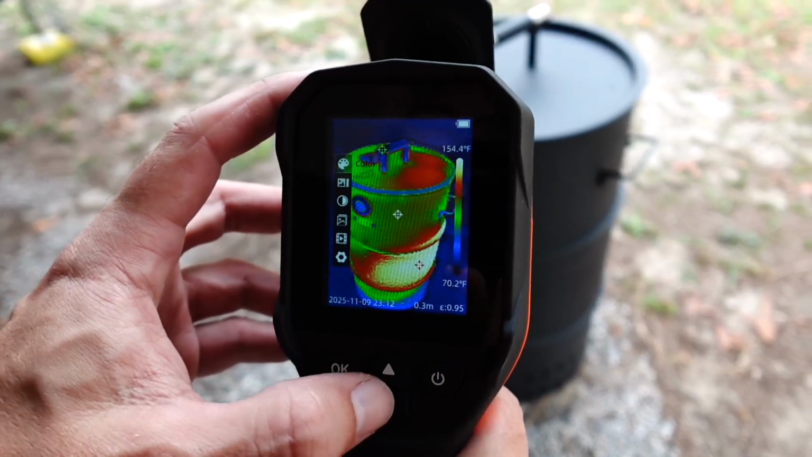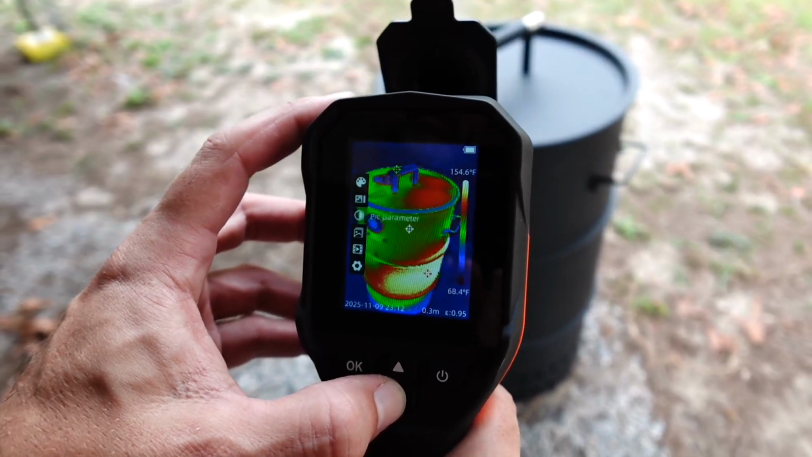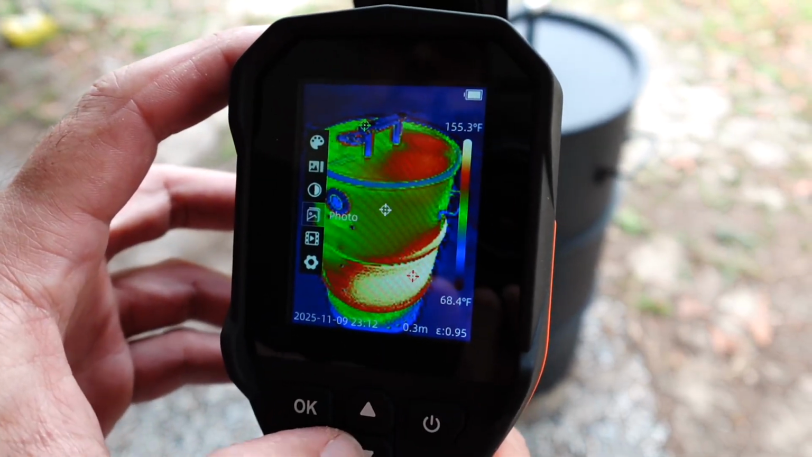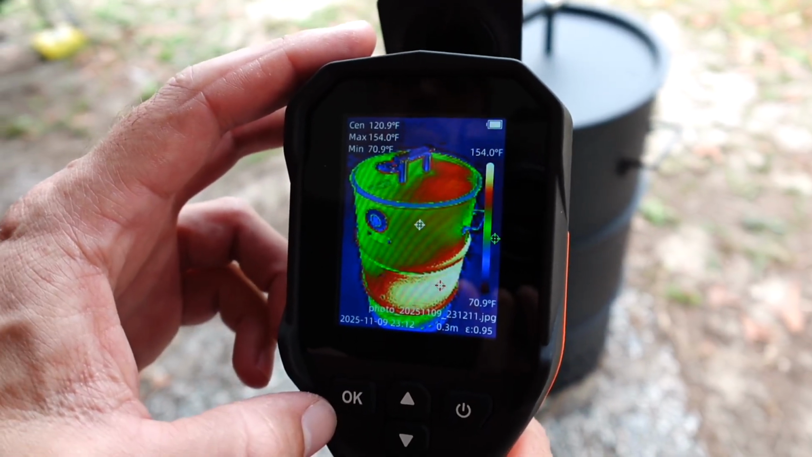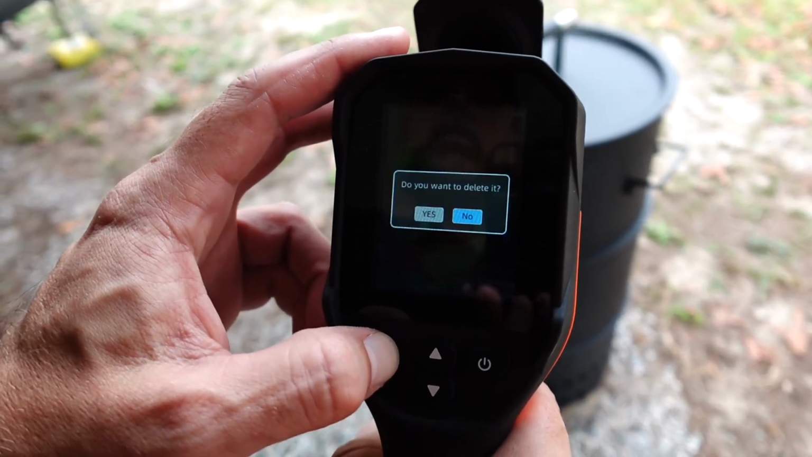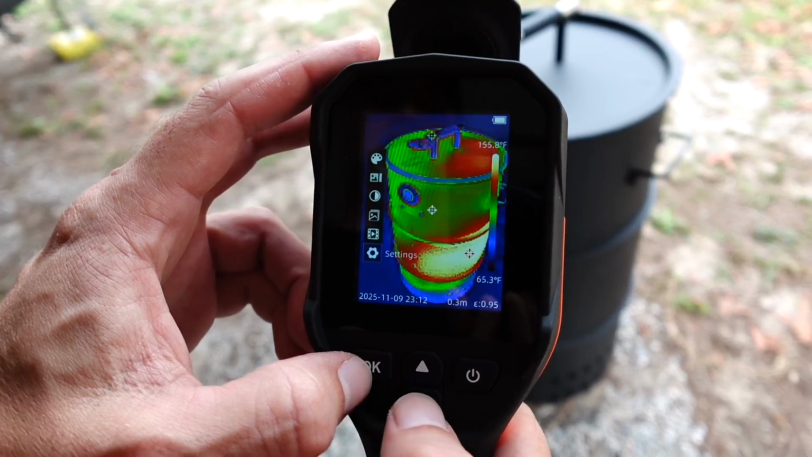Now we can go at different image modes, different pic parameters. There's my photos, so I can hit OK. Hit OK, there's the photo that I just took, so you can export that for future reference. Also discard, and you can also take video.